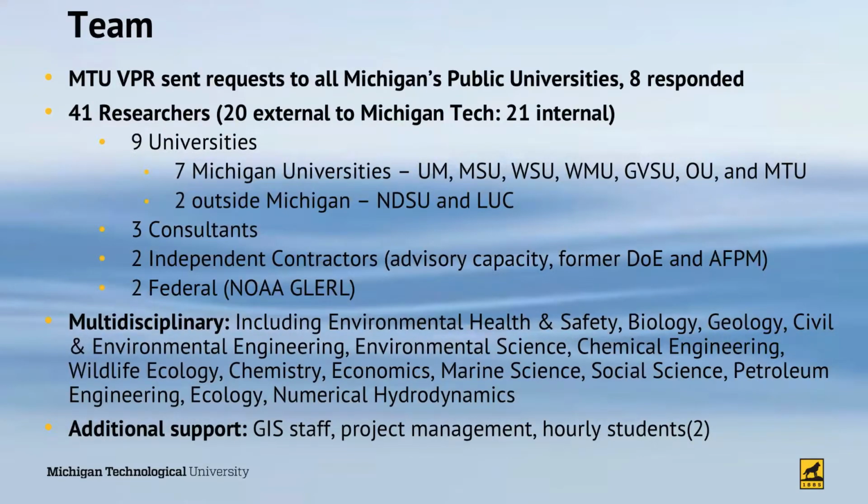The way we proceeded is we asked the Vice President for Research at Michigan Tech to send requests to all 13 of Michigan's public universities, to their Vice Presidents for Research, asking for participants. And that effort generated 8 individual responses. The final team ended up being 41 researchers, 20 of which were external to Michigan Tech.